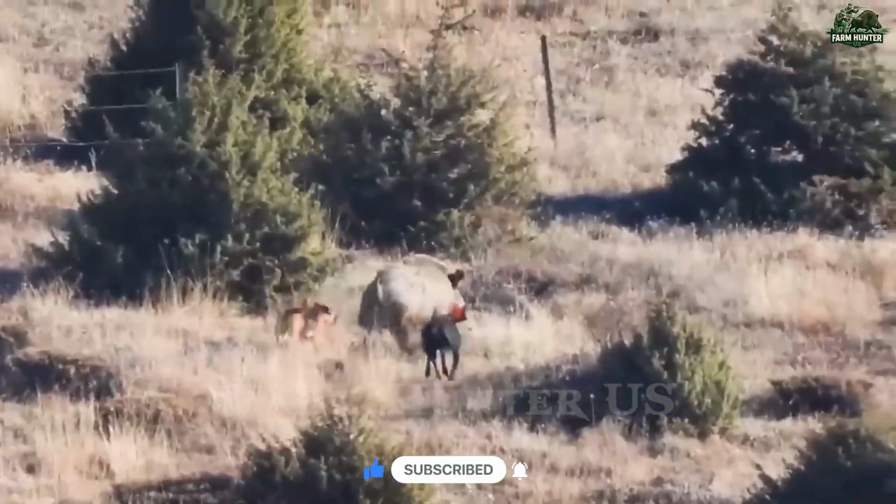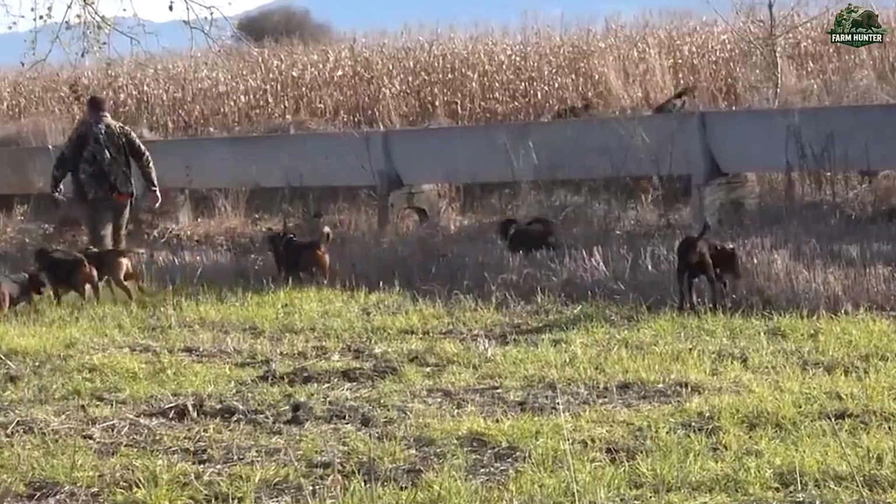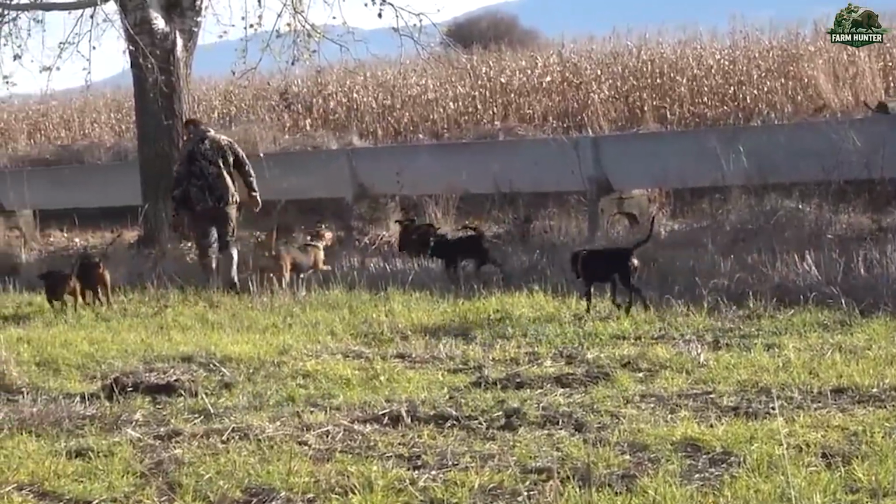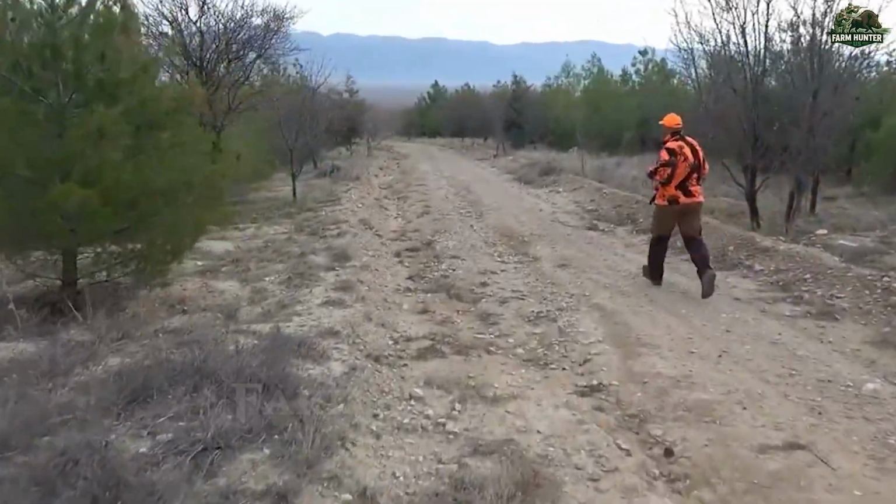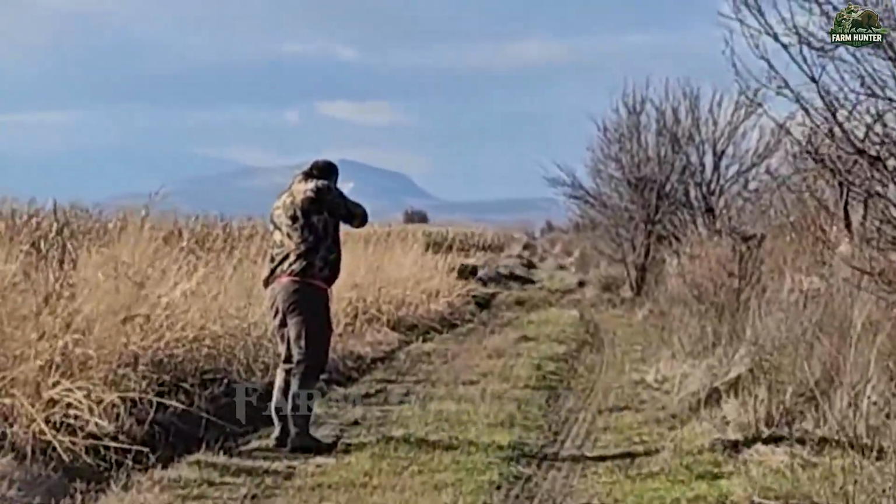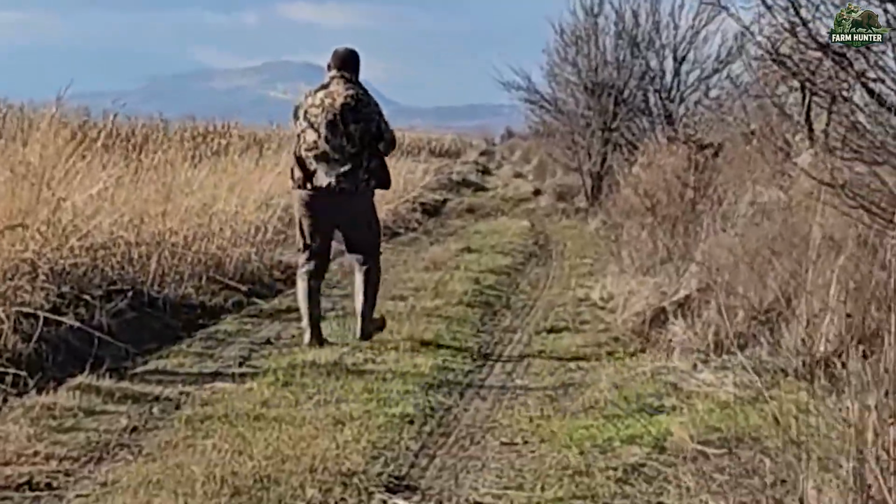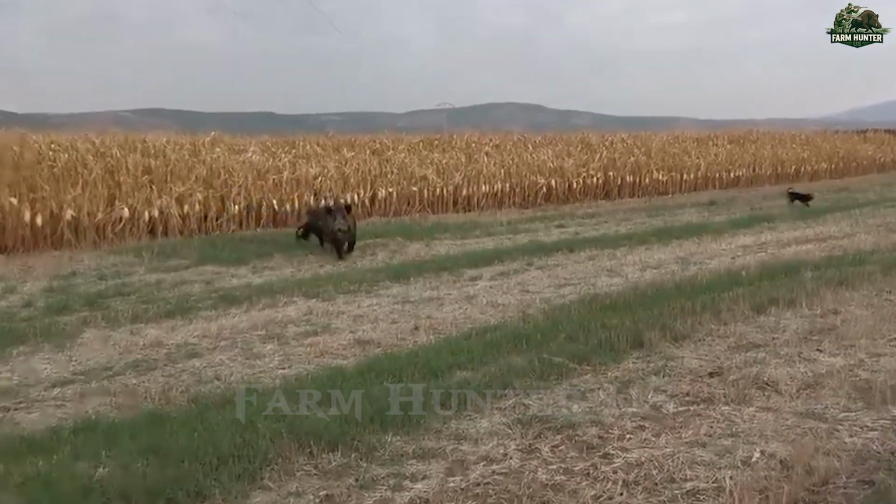But that was only the beginning. The surrounding forest erupted in chaos, barking dogs, cracking branches, and the sharp cries of wild boars. It became clear that we had stumbled into a dense cluster. The hunt intensified with wave after wave of charges. Each animal we encountered was larger and stronger than the last, some nearing 300 pounds with thick hide and formidable tusks.